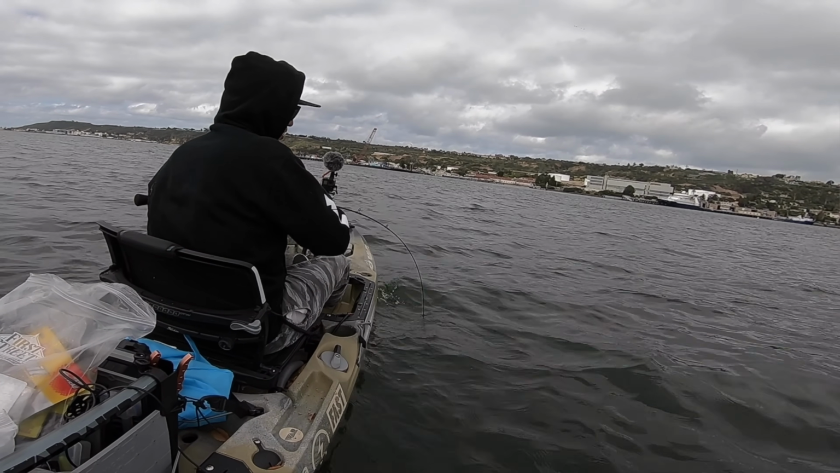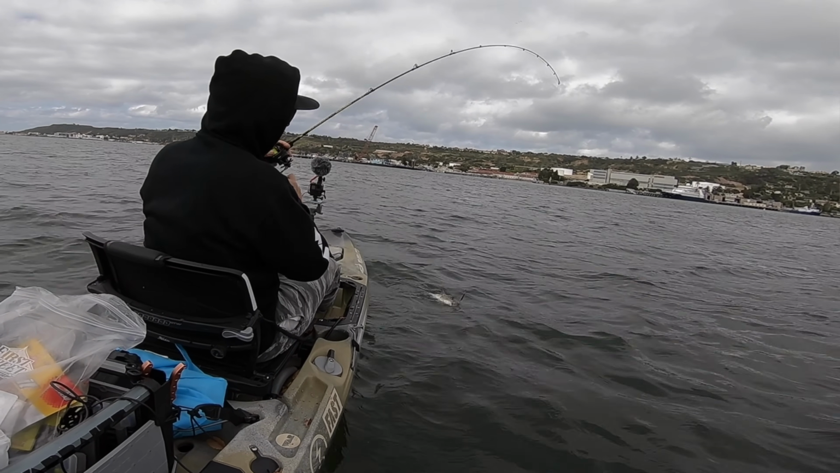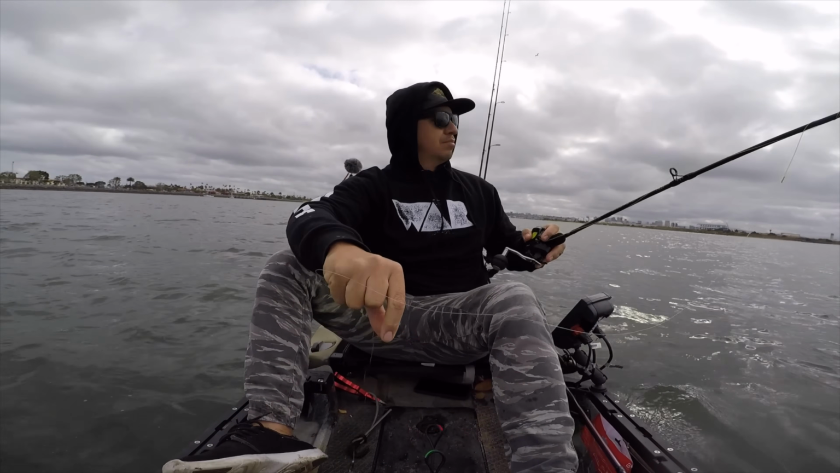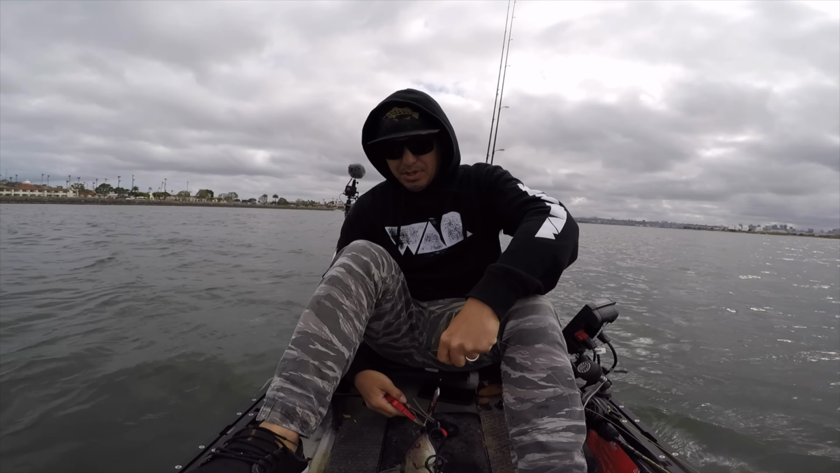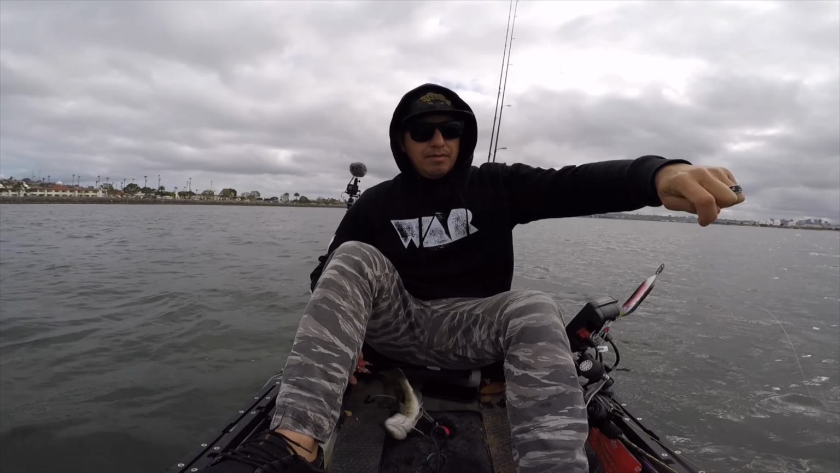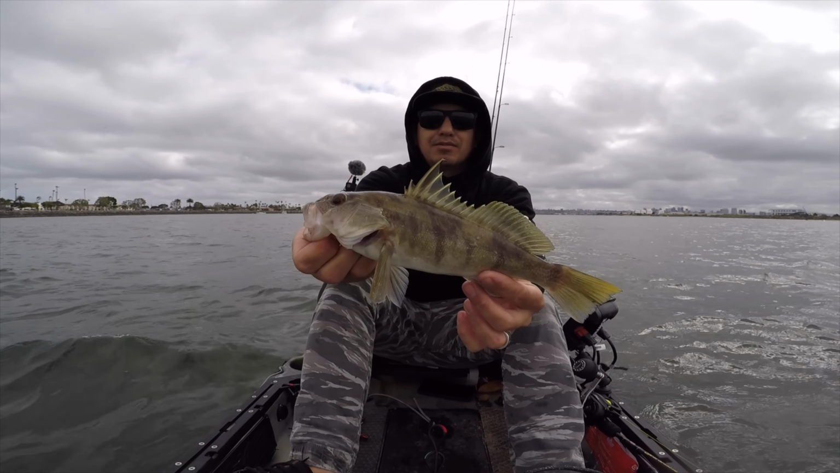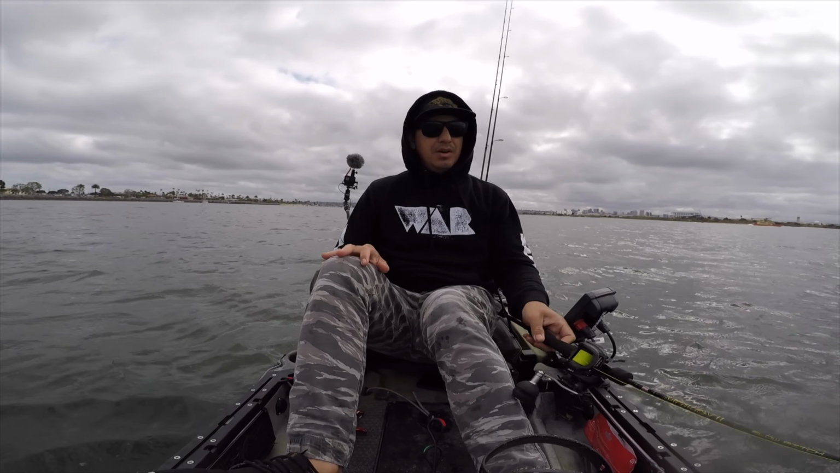So working that slow pitch and it ate it off the bottom on the redrop. Little sand bass though. Small guy, but good to get one. I am in the deeper stuff, 45 feet right now. Trying to work that jig several different ways to spark them up. Really trying to get them fired up here. Cool. Good to get one.